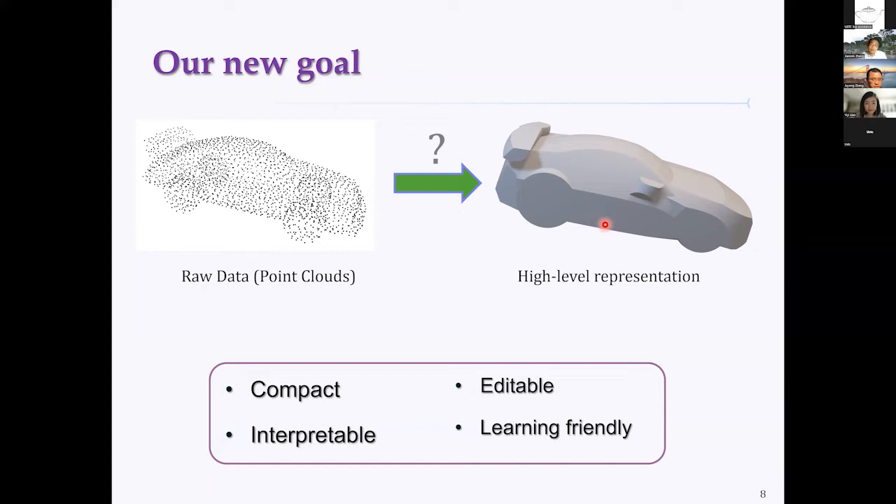The definition of the high-level representation is quite subjective and depends on the application, depends on the scenario. So we propose some criteria for this. For example, a high-level representation should be compact. Not like a point cloud, where there are a lot of points. So we should have a more compact representation for the shape.